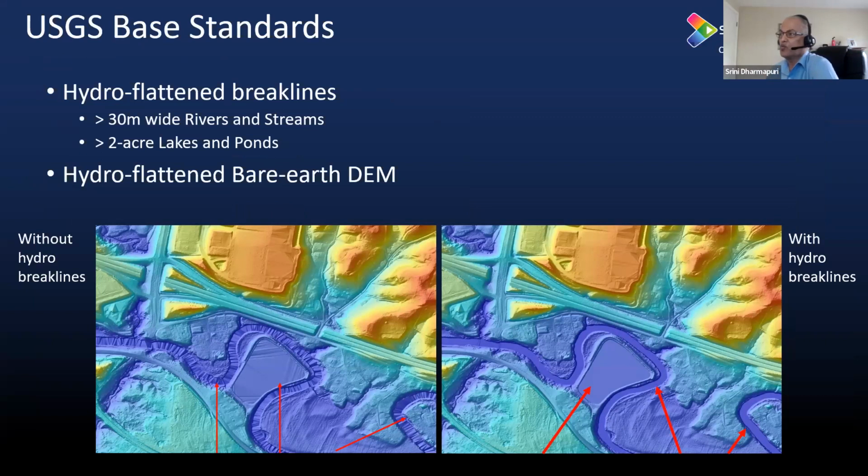With the current QL1 or QL2 LiDAR, we capture all the lakes and ponds that are more than 2 acres, and also all the rivers and streams that are more than 30 meters wide. Using the hydro break lines, we make sure we do the hydro flattening so that the points are all at the same elevation. And we also check monotonicity in the case of rivers and streams, so that the river flows from a higher elevation to a lower elevation.